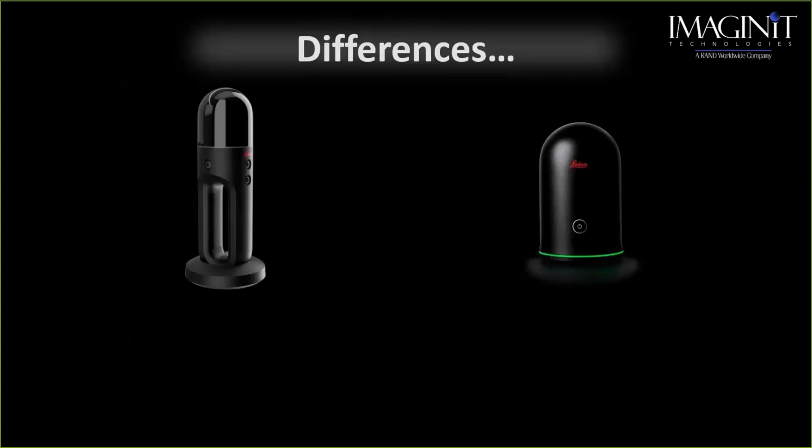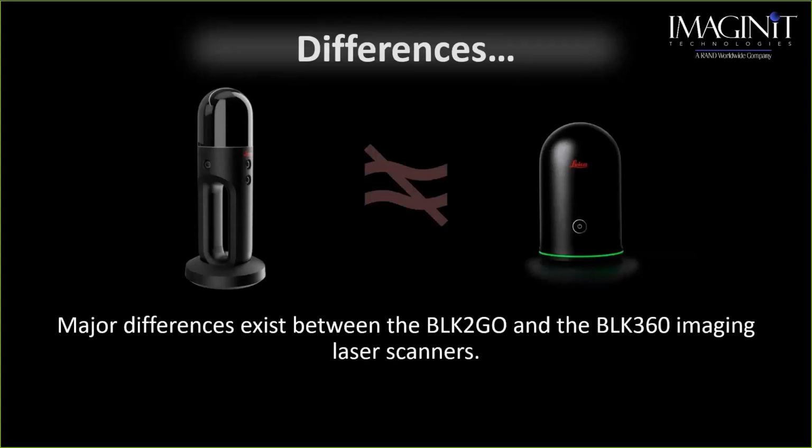I debated on whether to put this in because some people may know what the BLK360 is, which is a scanner on the right. Some people may not. BLK2GO on the left. They are not equal. They do two similar but completely different ways of capturing data. There's a major difference. So we need to make sure that we understand what those differences are.